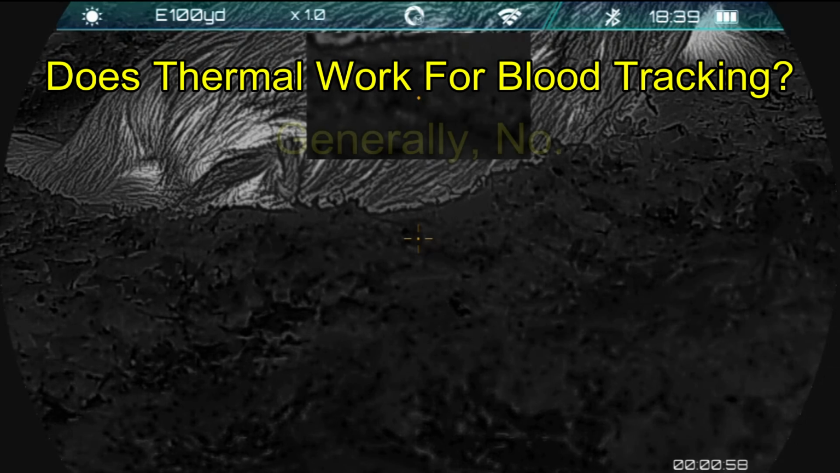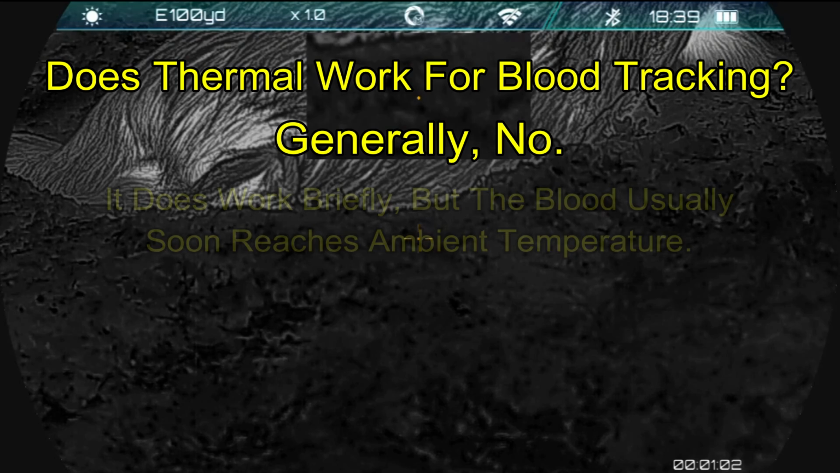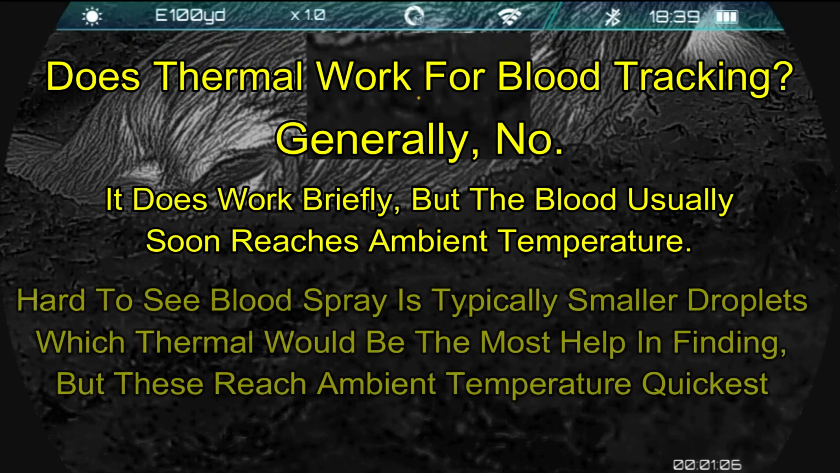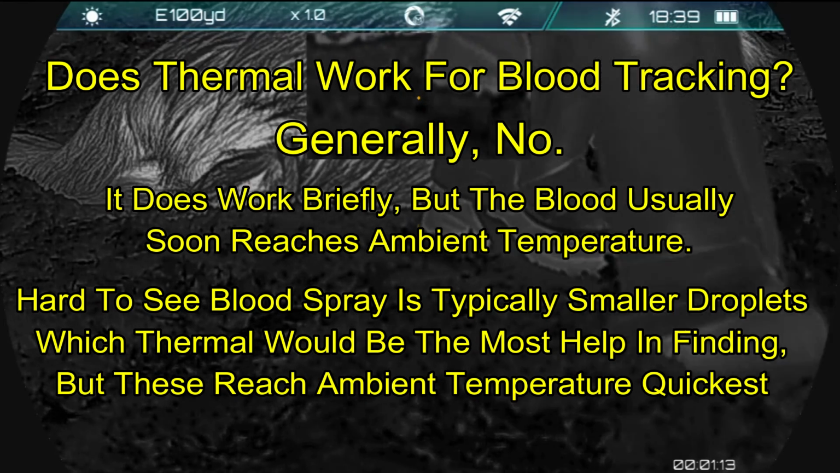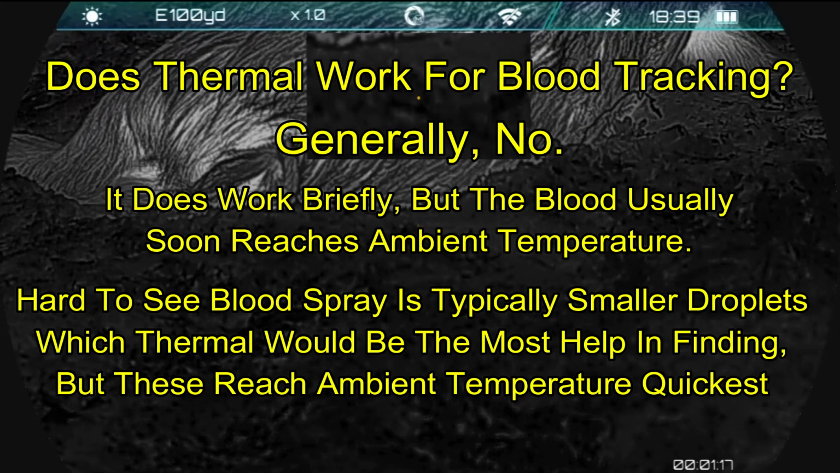So does thermal work for blood tracking? Generally speaking, the answer is going to be no. And the reason for that is because the blood tends to return to ambient temperature very quickly, and so it becomes invisible very quickly. And the hard to see blood spray that we're actually looking for when we're trying to track animals and having trouble are going to be the smaller droplets. And these smaller droplets are going to be the droplets that return to ambient temperature the absolute quickest.